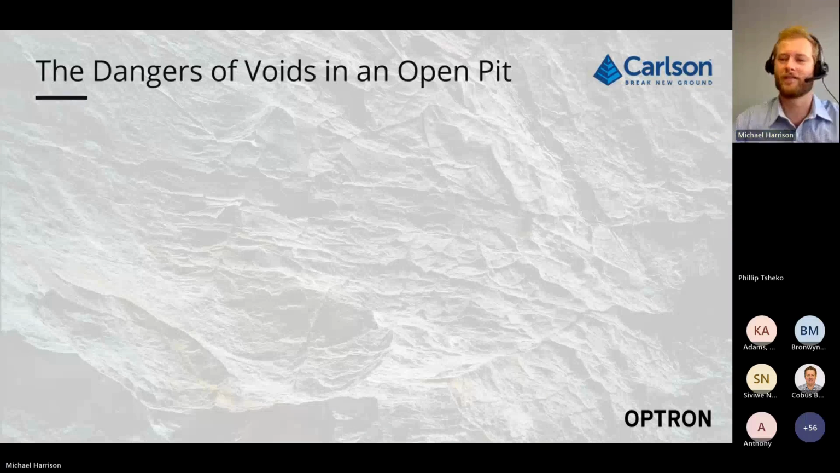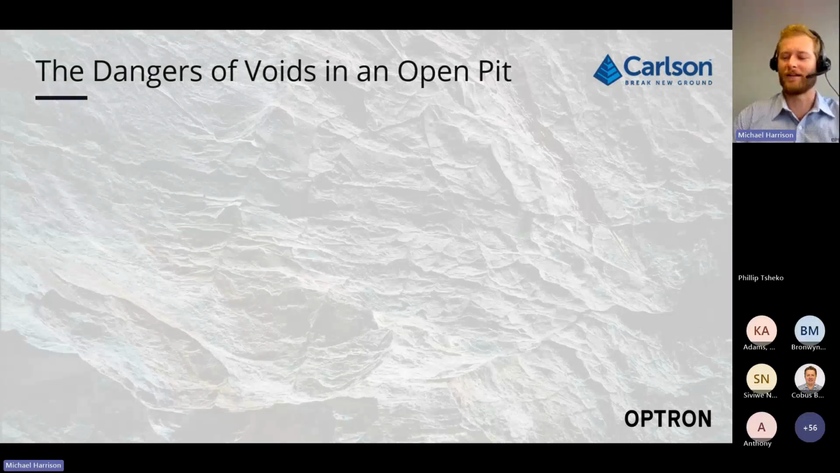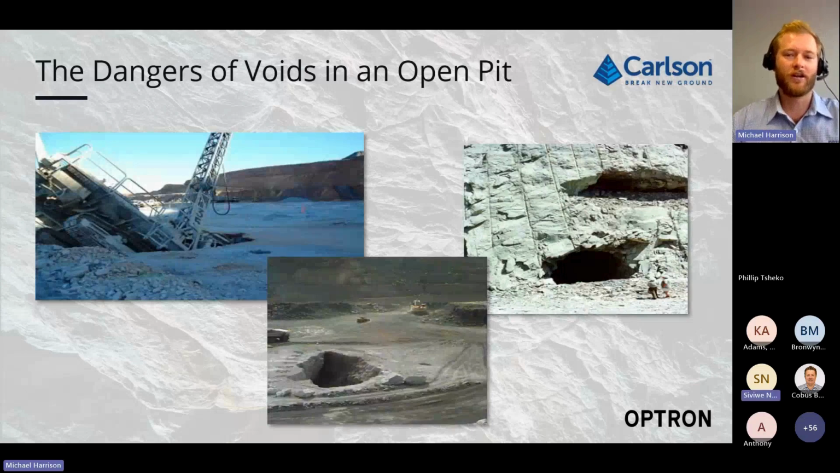Though we've touched on a few of these things already, we'll talk about the dangers of voids in an open pit, and this also translates to the dangers of voids in underground workings, where old underground workings are intersecting new underground workings. In a lot of places around the world, as most of the guys on the mines would know, mines have been going on for many years.